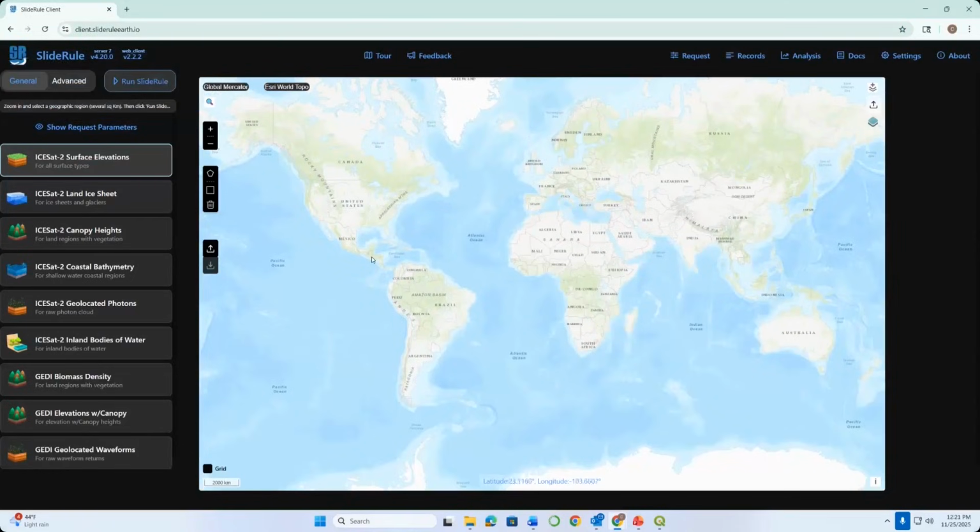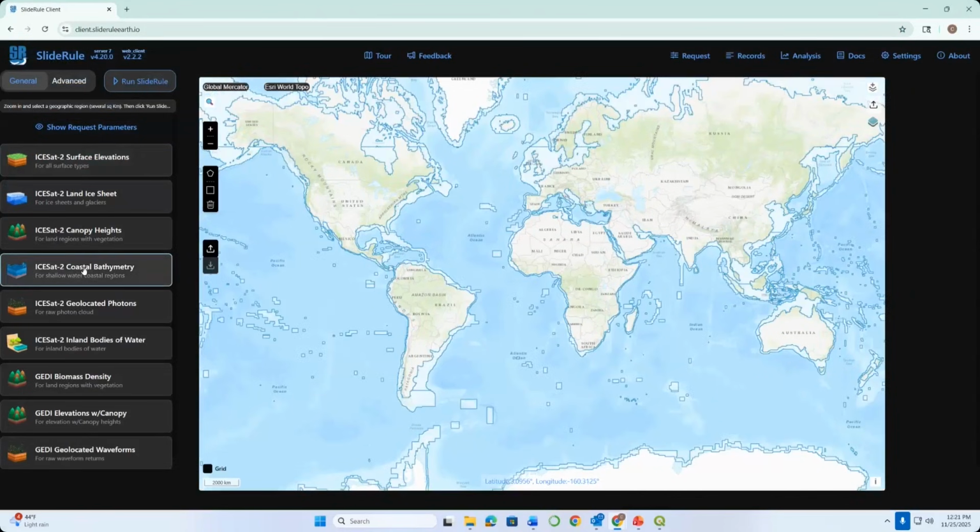It's going to pop up. I want to make sure, this is something that I sometimes forget to do actually, that I've selected the tab that's called ICESat-2 Coastal Bathymetry. And then we're going to be able to just zoom into our area and take a look at bathymetry in that site. Before we do that, I just wanted to make a quick point here.